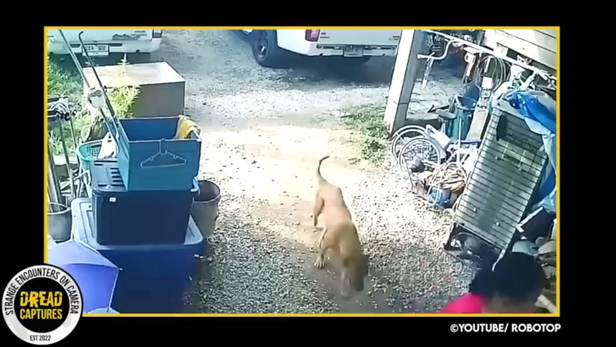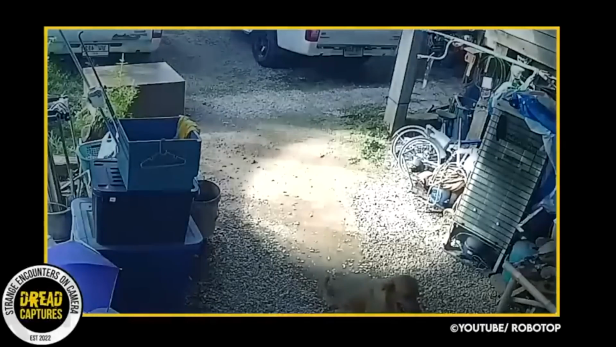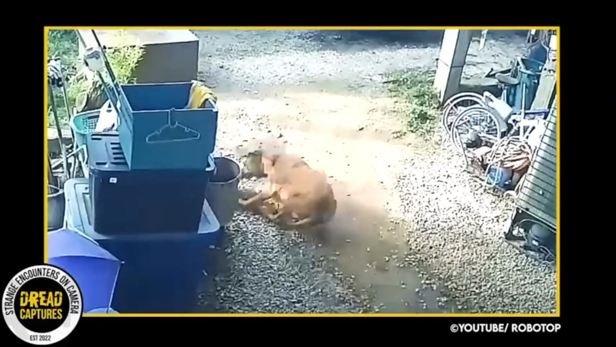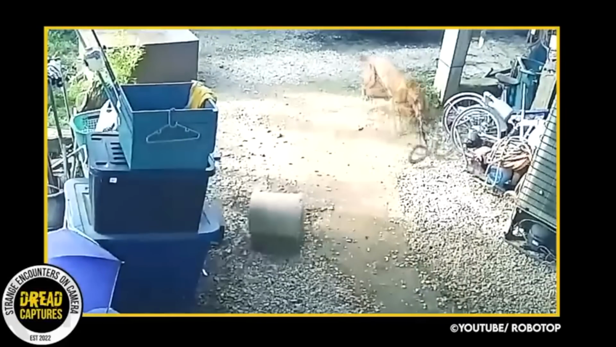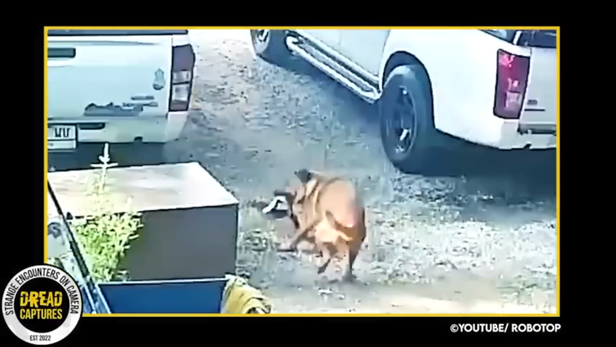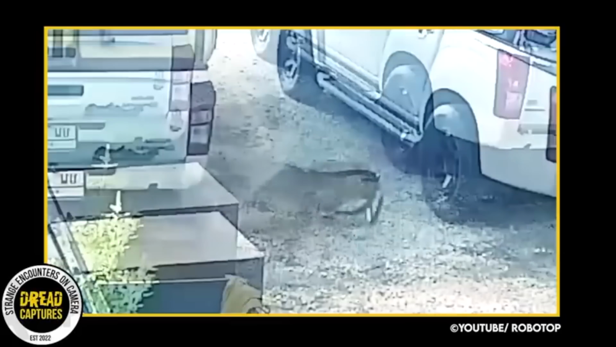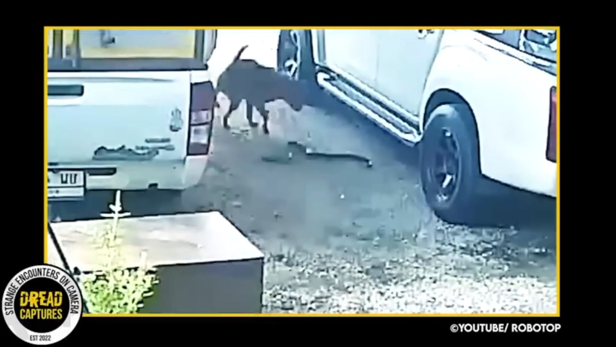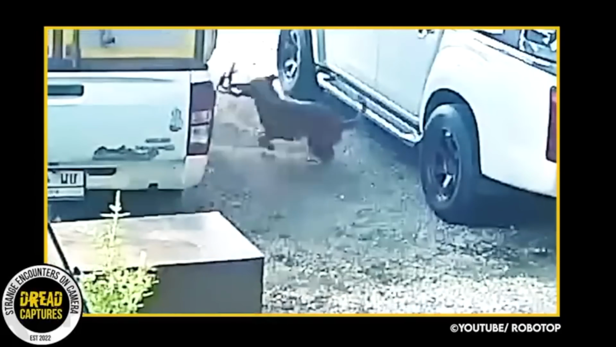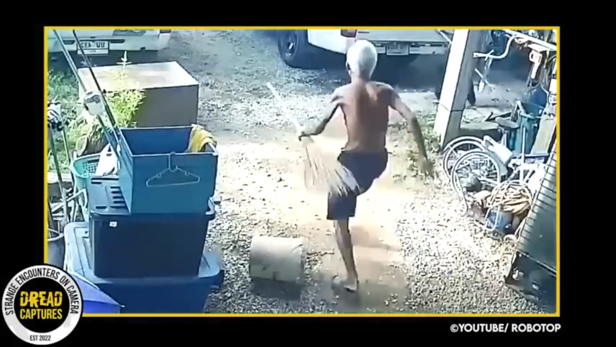I'm unsure of which country this is in, but an outdoor camera captured the moments an owner and her dog have a scary encounter with a snake. The dog catches that thing out of the corner of his eye, and he doesn't hesitate. Goes into full attack mode and snatches this snake. He flings it into the driveway where he spins and flips it all over the place. You can see as the snake tries to bite the dog. One last time, the dog picks the snake up and takes him out of camera view. And you can see the husband and wife duo come out with a broom to break up the fight.